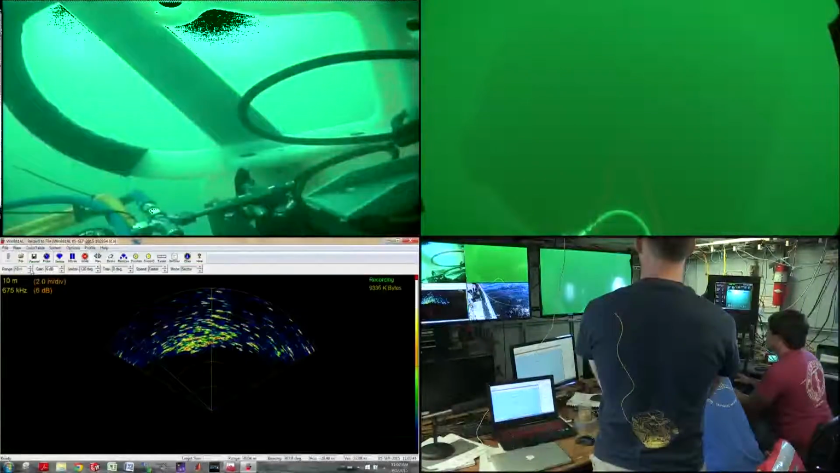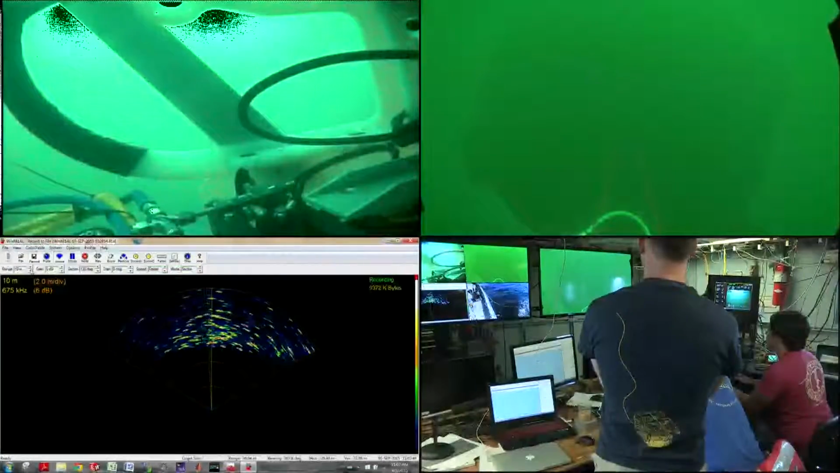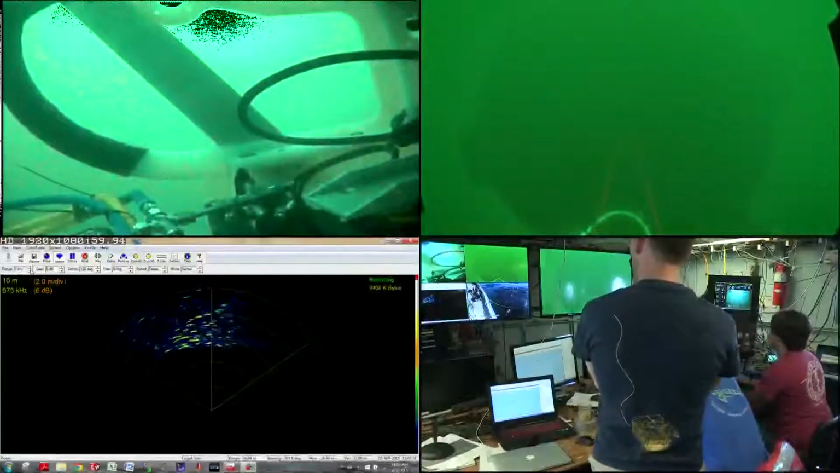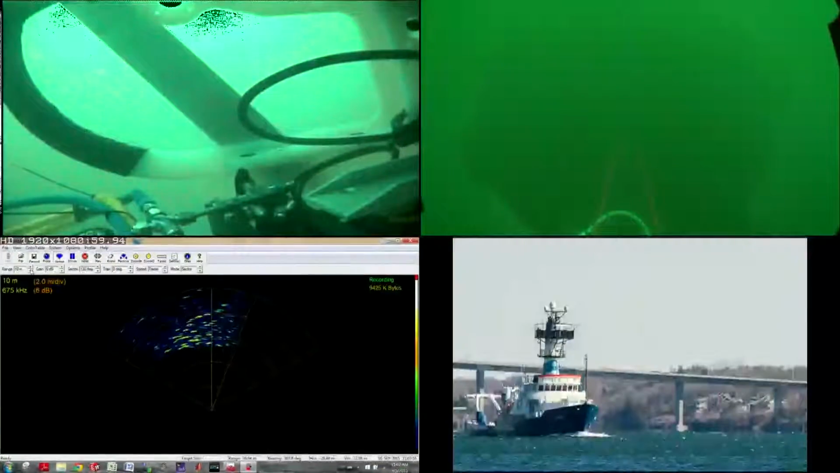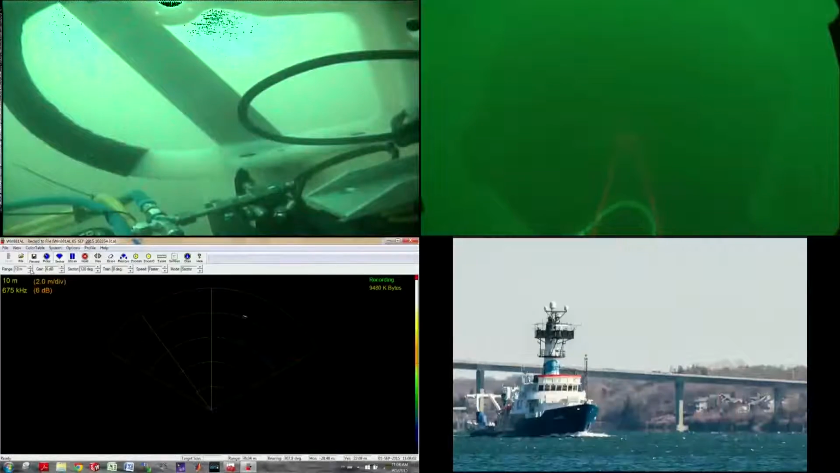So the captain of the ship, who's up on the bridge now, is actually driving the boat to keep us as close to the wreck as possible. So they can't use a computer controlled series of thrusters to maintain position according to a GPS fix. They have to rely on the rudder and the steering capabilities of the ship and the propulsion of the ship. Fortunately, we have a very good bow thruster, so we can kick the bow over.